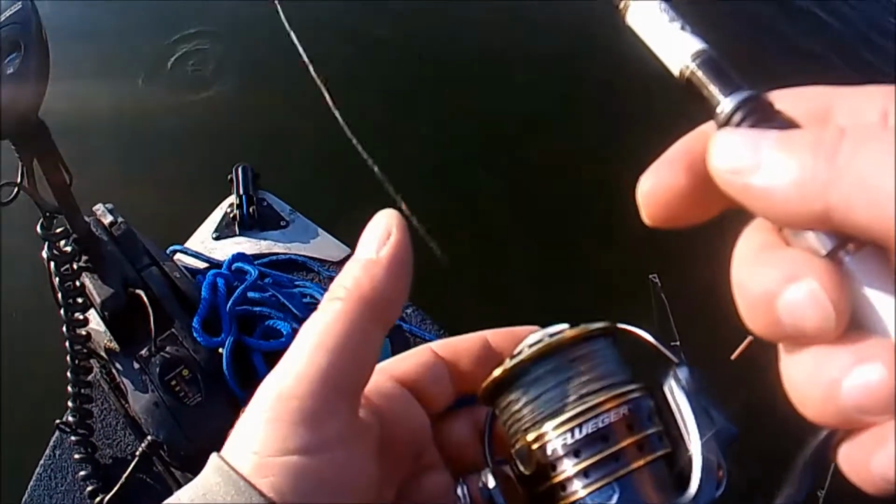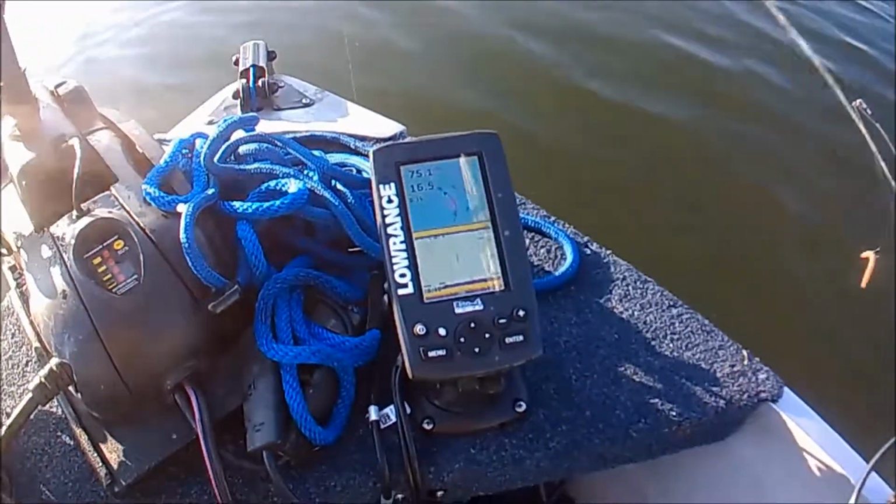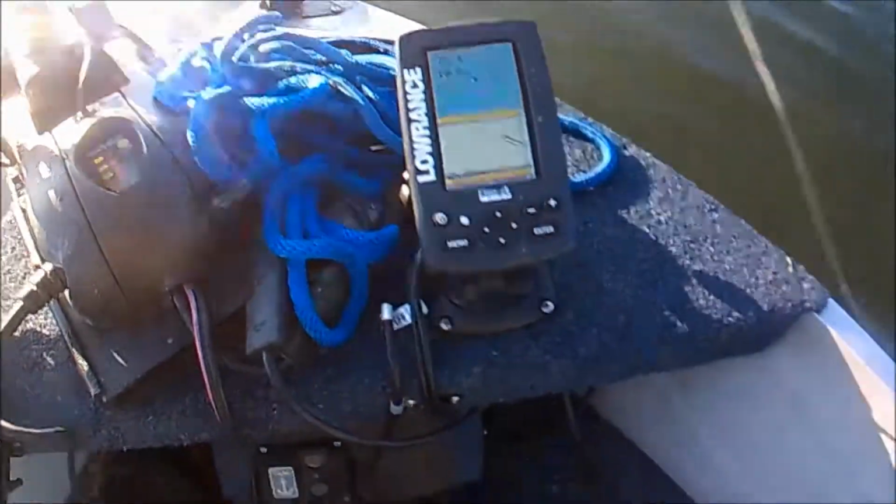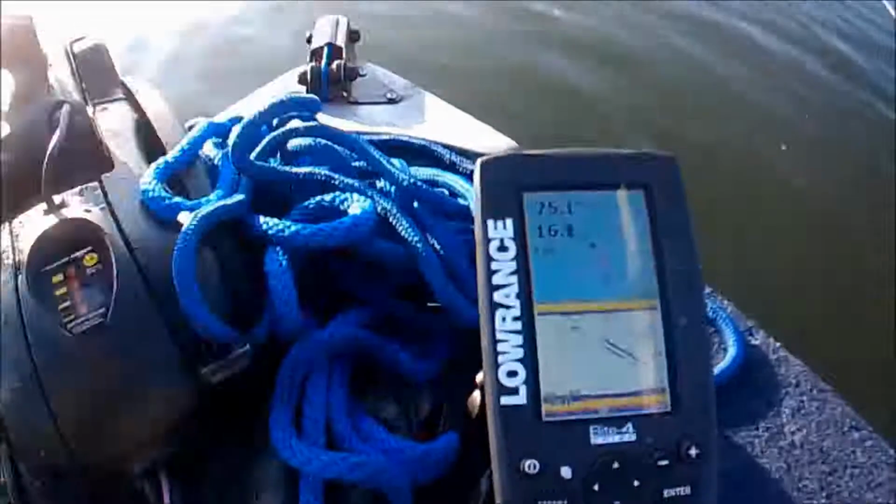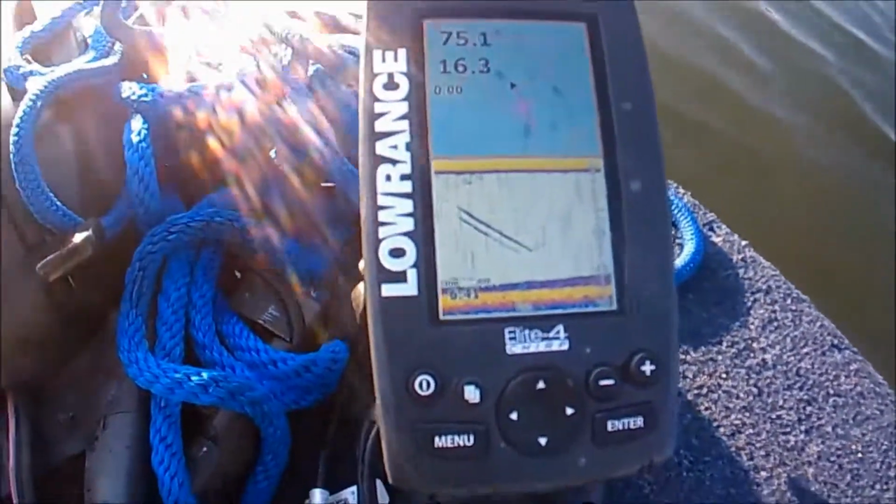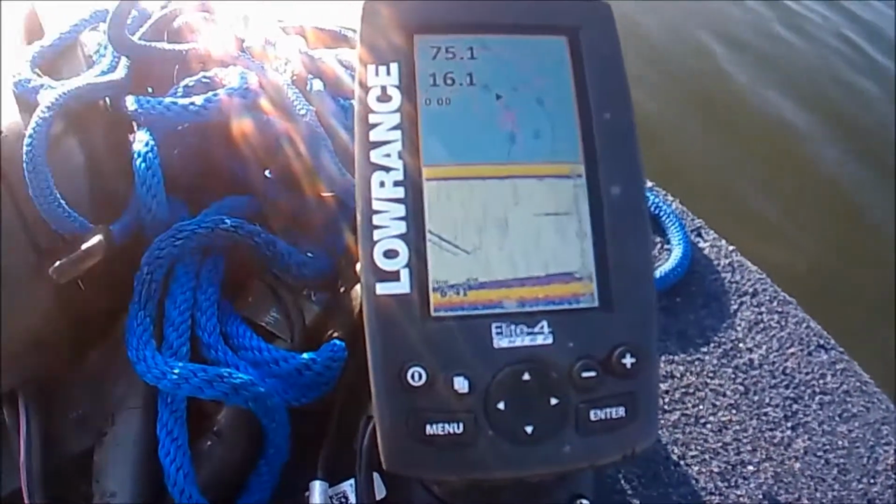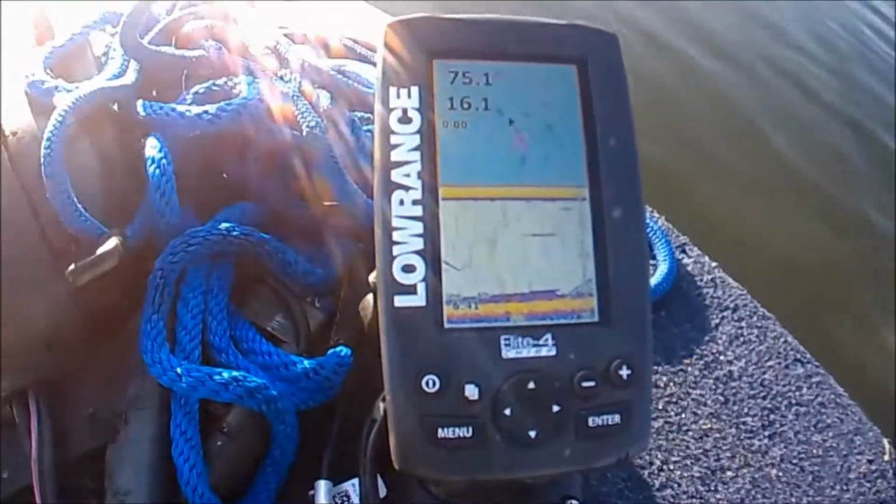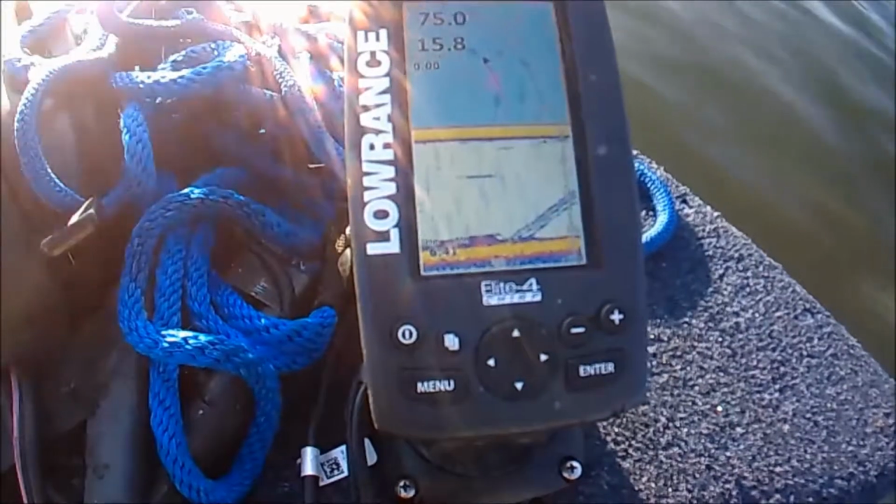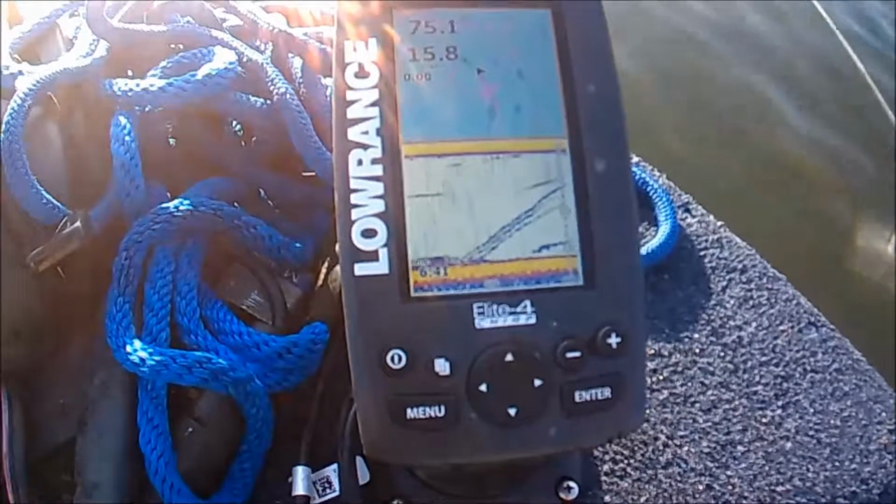So let's see. We're going to drop it straight down. Let's see what our fish finder shows. Oh, look at those. See those lines? That's the bait and the weight going down at the bottom. Right there. Those two lines. So you can see those are definite shows of the bait. So now I just raised them to move them, but they're down there. That's the bait. That's my rig. And I've dropped it back down.